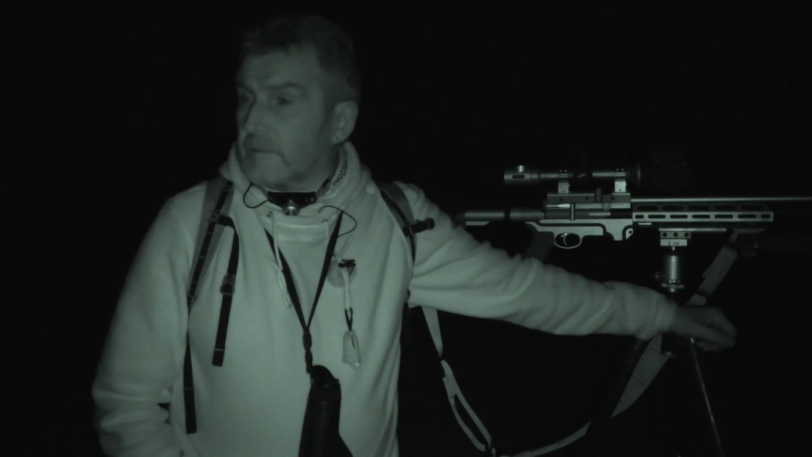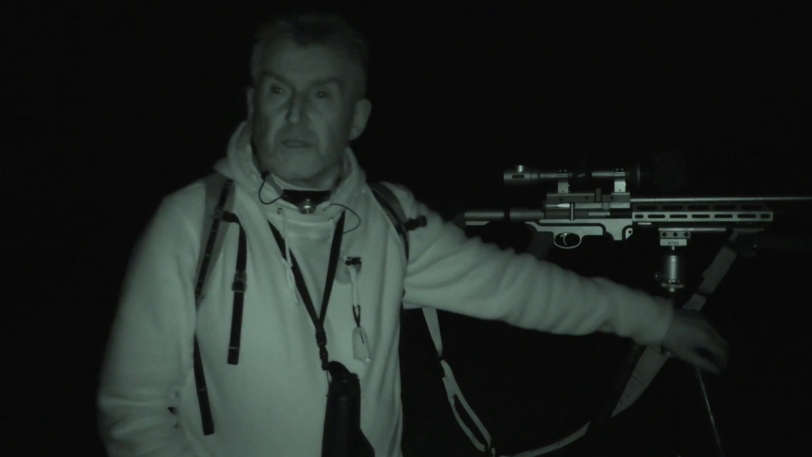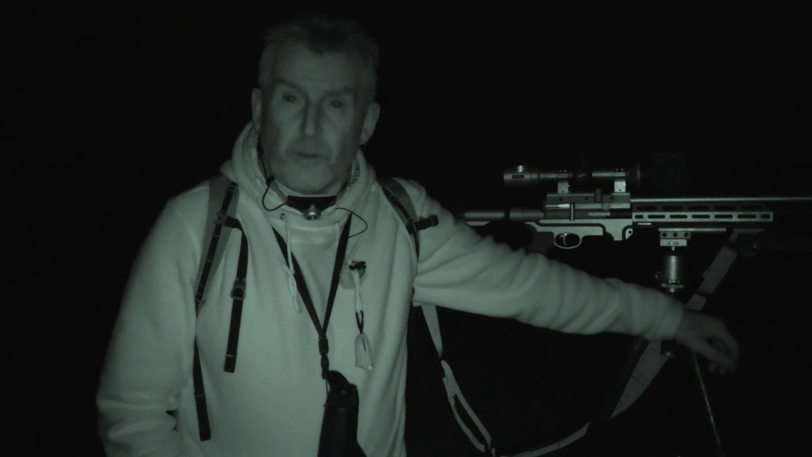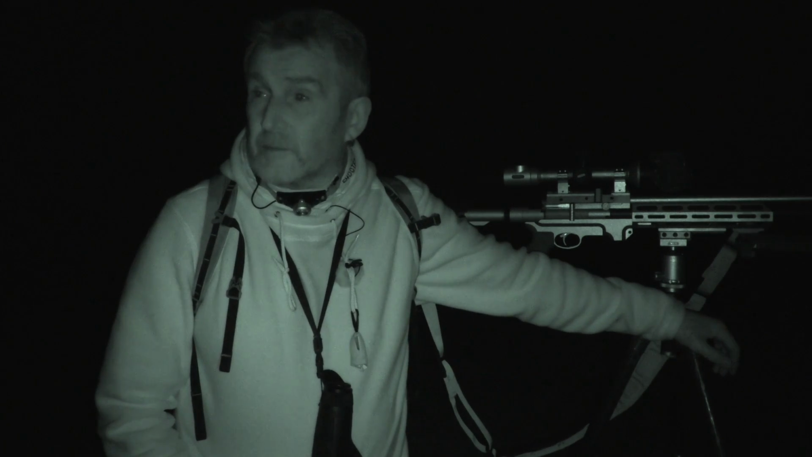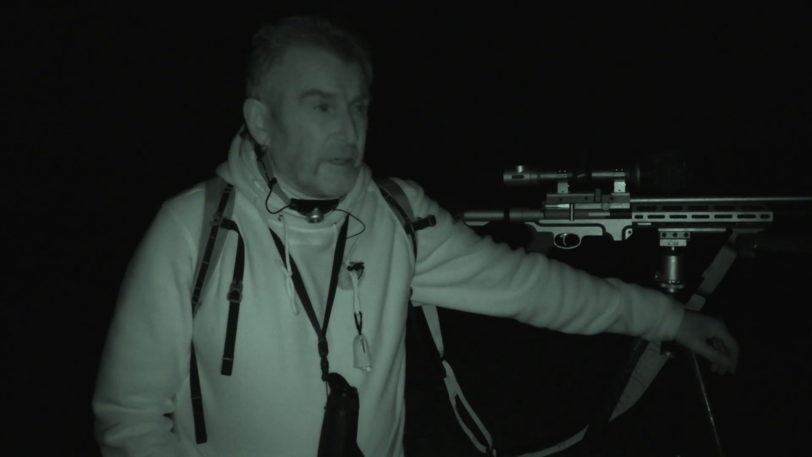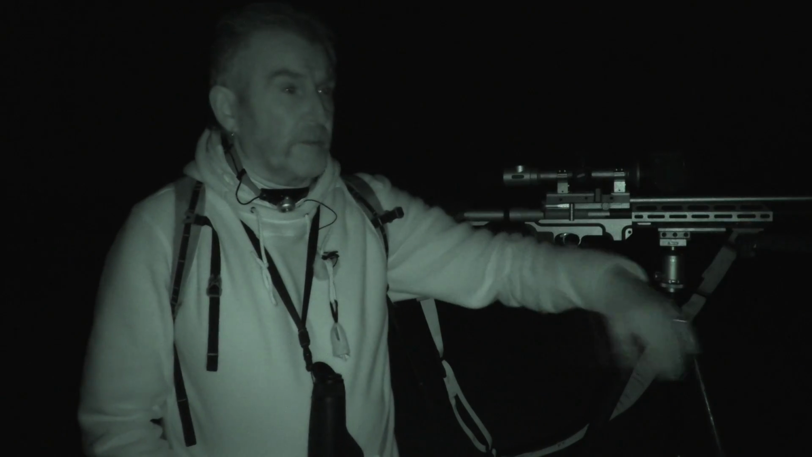Right, we've moved on to the other side of the hillside, and we're facing another one of the banks in this area. For the last four or five times we've been going out rabbiting we've been praying for a bit of wind. We've finally got a nice breeze tonight, it's just perfect, but the unfortunate thing is it's in the wrong direction for where we want to be. So we're going to give it 15-20 minutes here, see if anything comes from the other side, drops back down to this side.